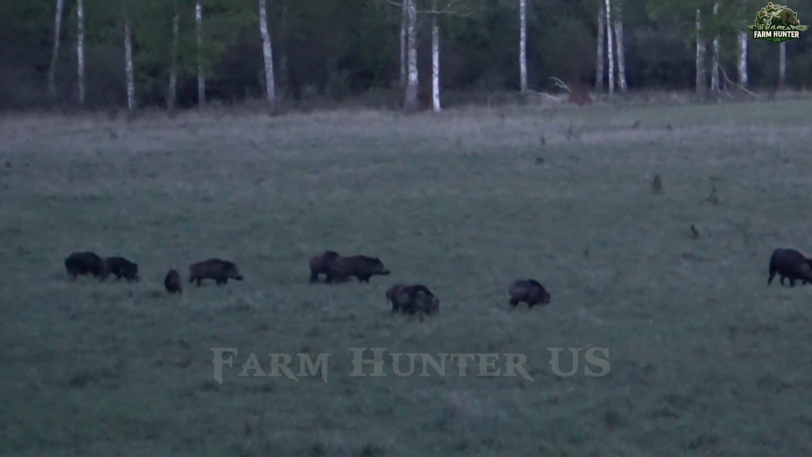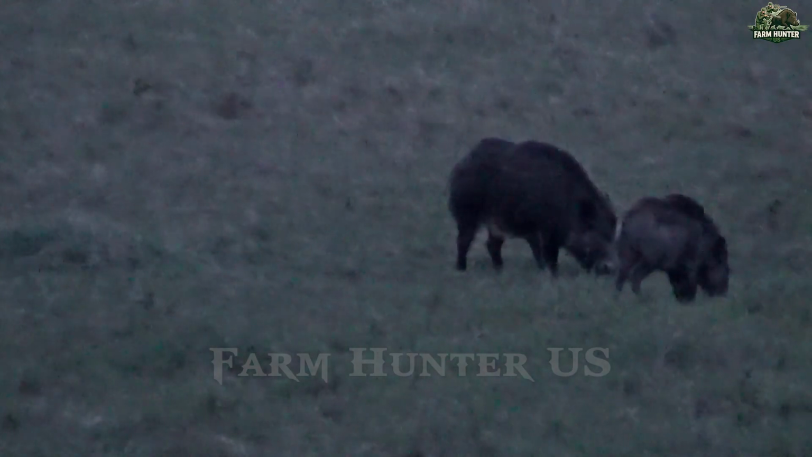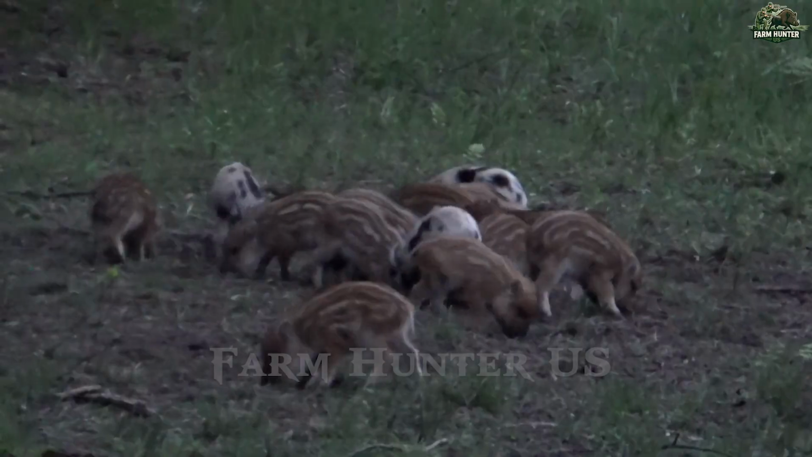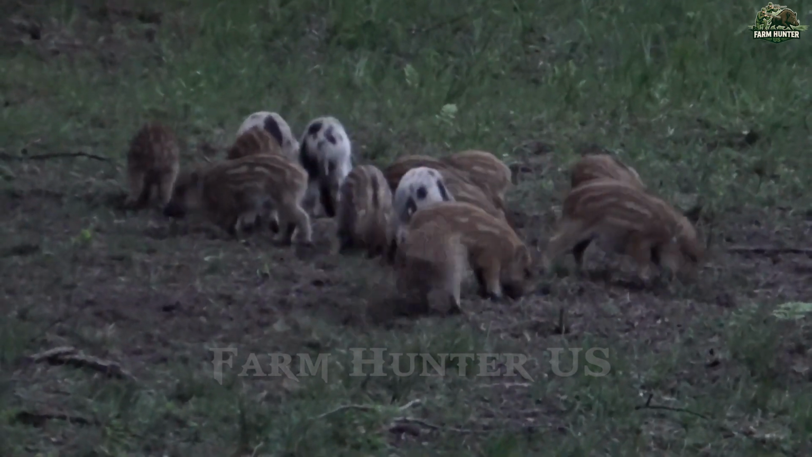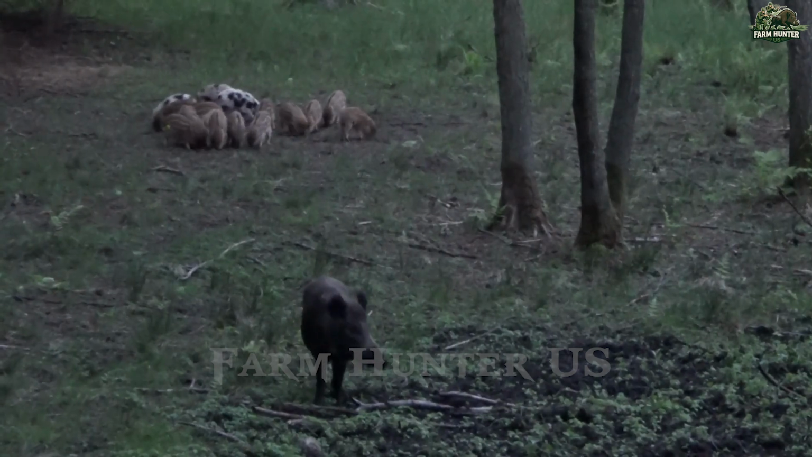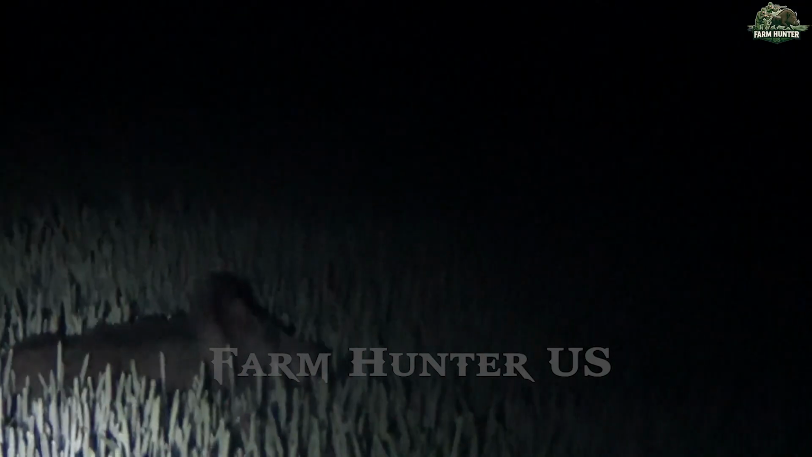When the sun finally sets behind the rugged hills of California, the hunt doesn't stop. In fact, that's when my real work begins. I've learned through years of experience that wild pigs, or Sus scrofa, thrive in the cover of night. Under the moonlit sky, they emerge from the dense oak woodlands and chaparral, searching for food and leaving a trail of destruction behind.